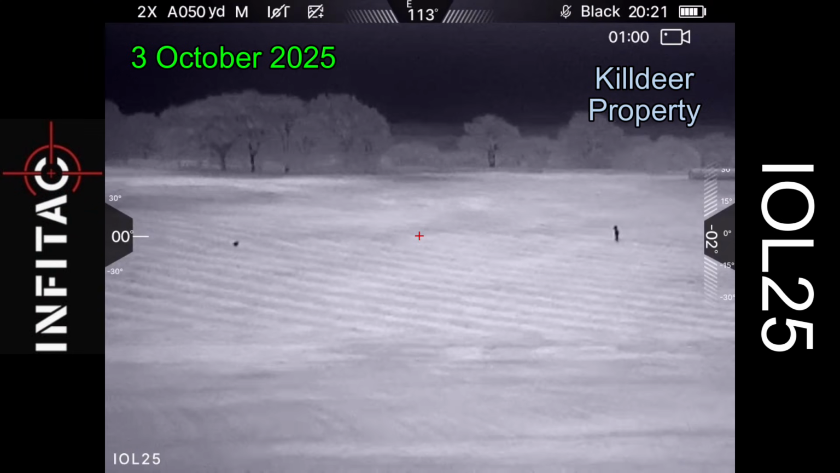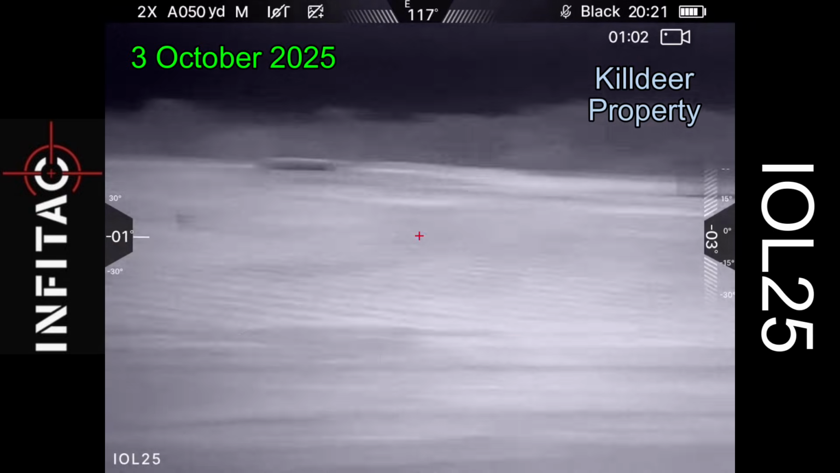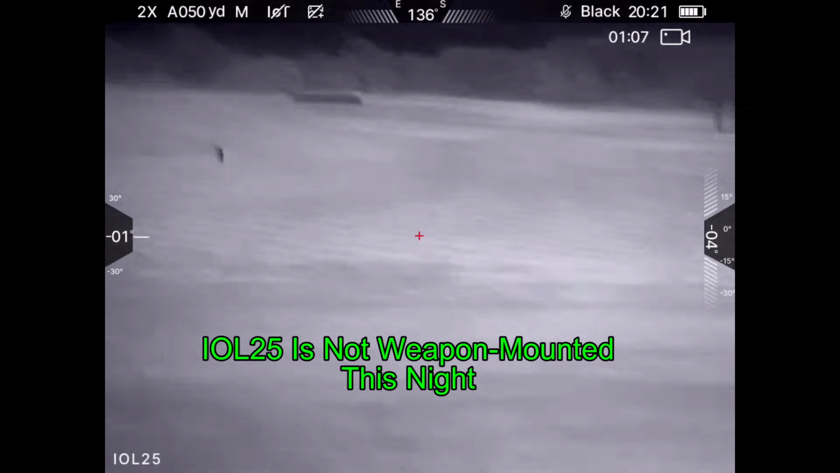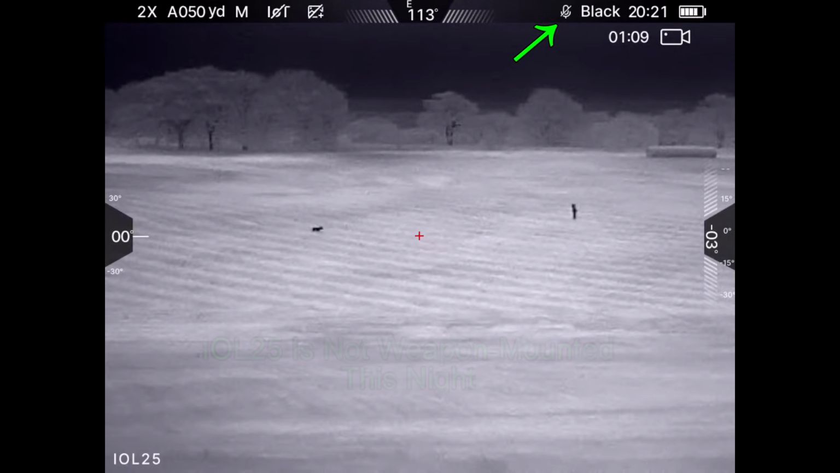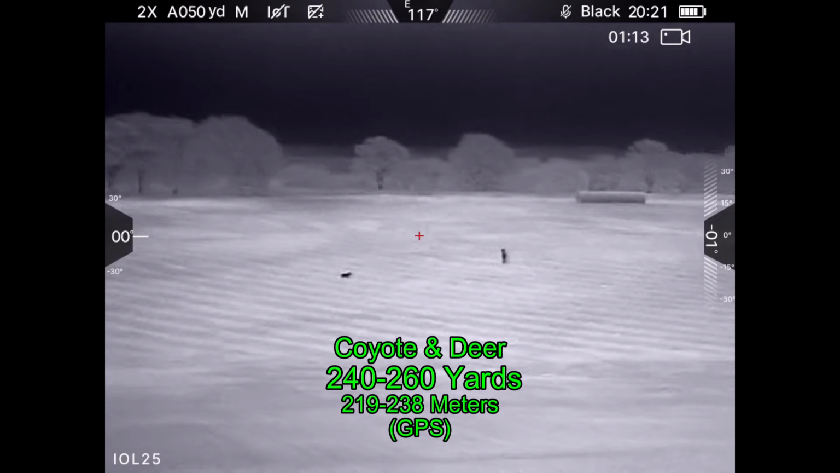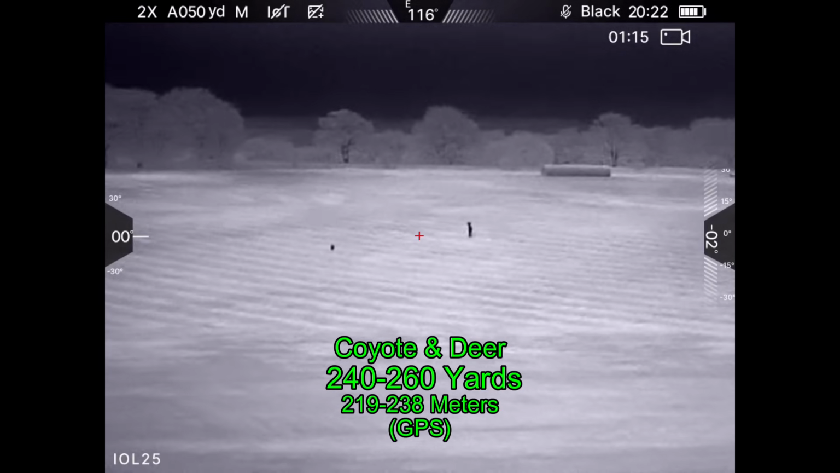Well, about 4 hours after receiving the scope, here I am in the field not having read the manual and trying to get video, and I'm narrating everything that I'm seeing, and I don't have the microphone turned on, and I don't know to turn the microphone on because I haven't read the manual. I figured that out fairly quickly, and that gets corrected on the next evening.